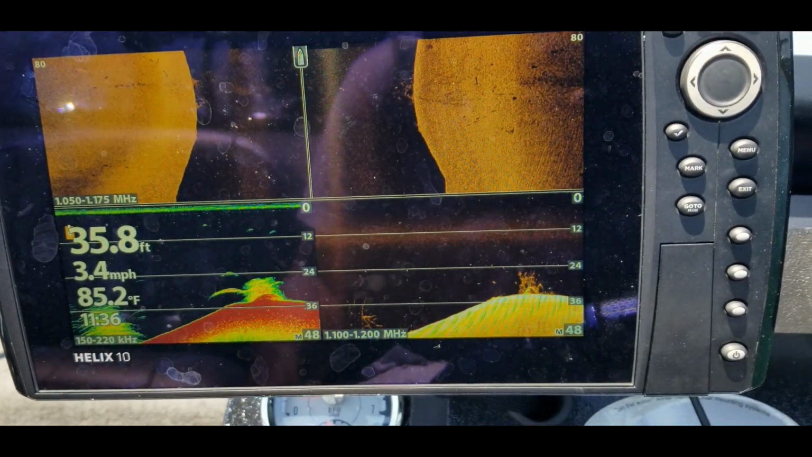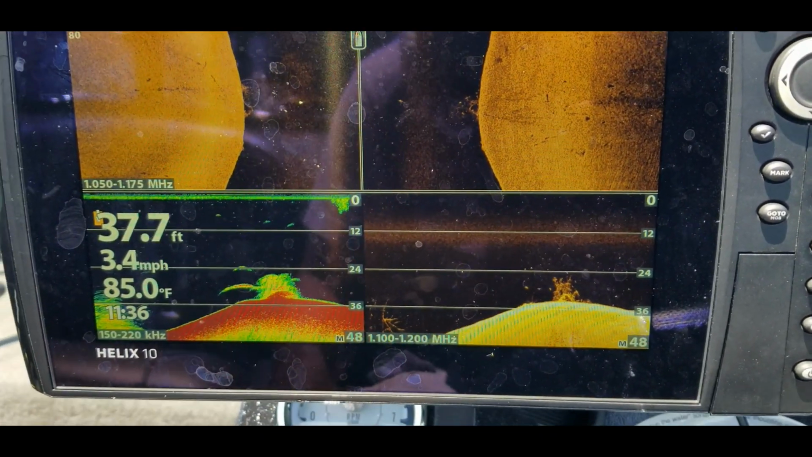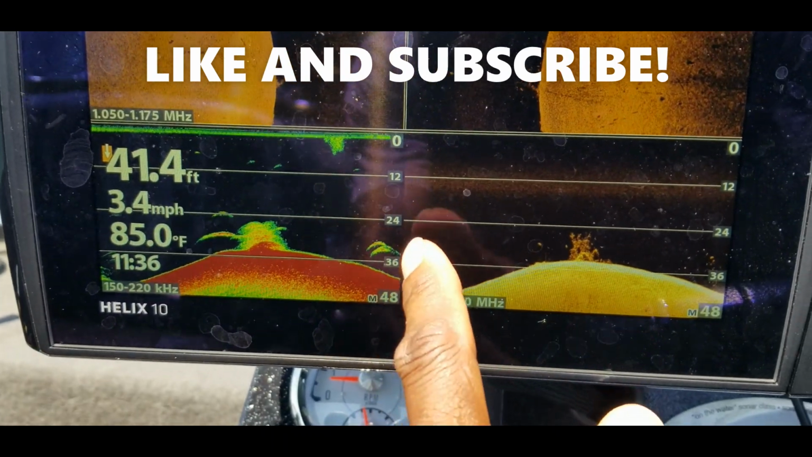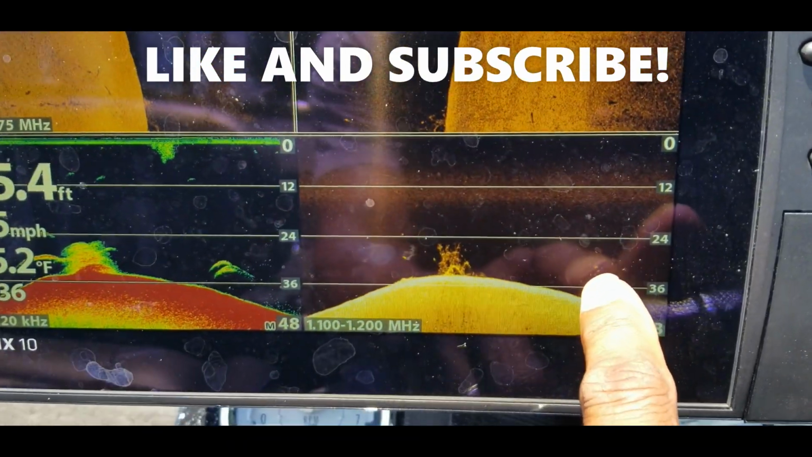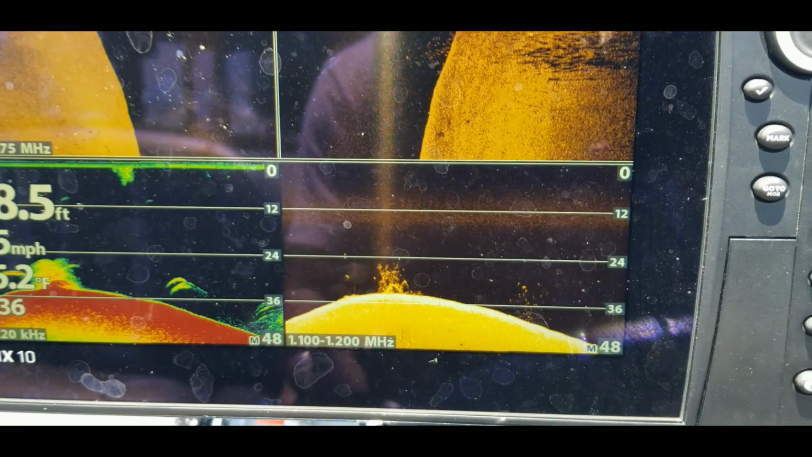So pretty much all we're doing today, guys, is just doing some scanning. If this is the type of thing you like, this is the video that you need to pay attention to. All right, so here we go. We're coming up on another group of fish right here, guys. This is how they look on the sonar, and that's how it looks on the down scan. Once you get that dialed in, I'll show you the settings.